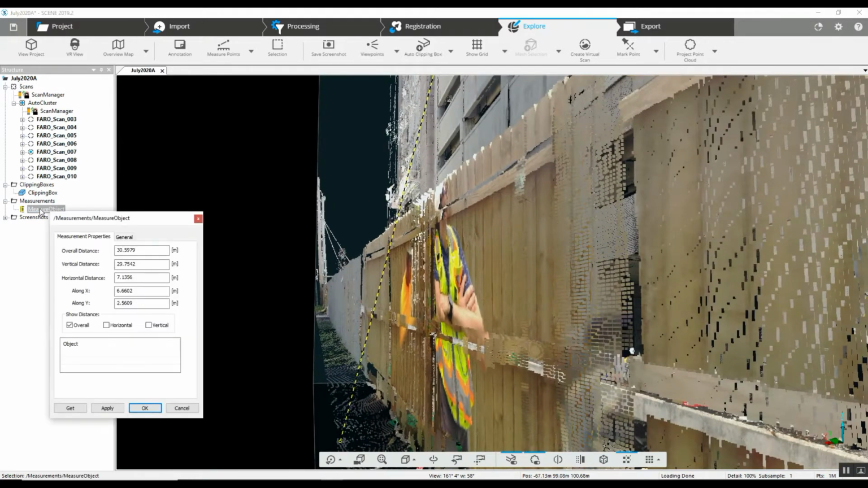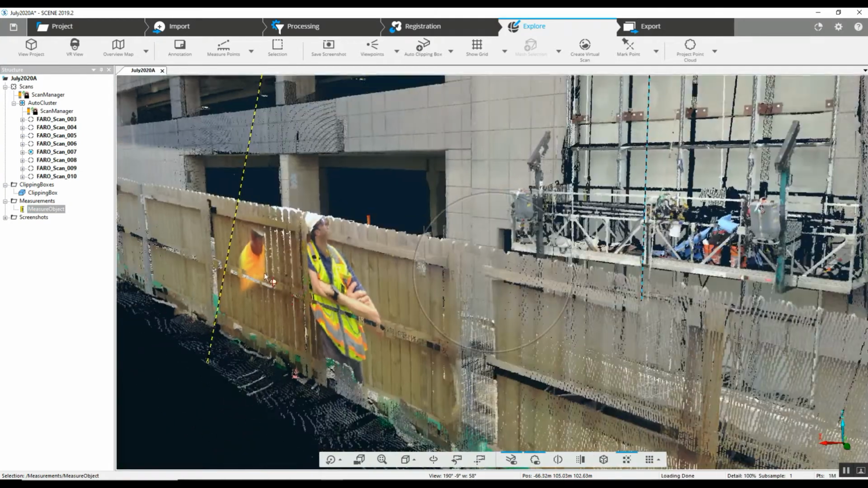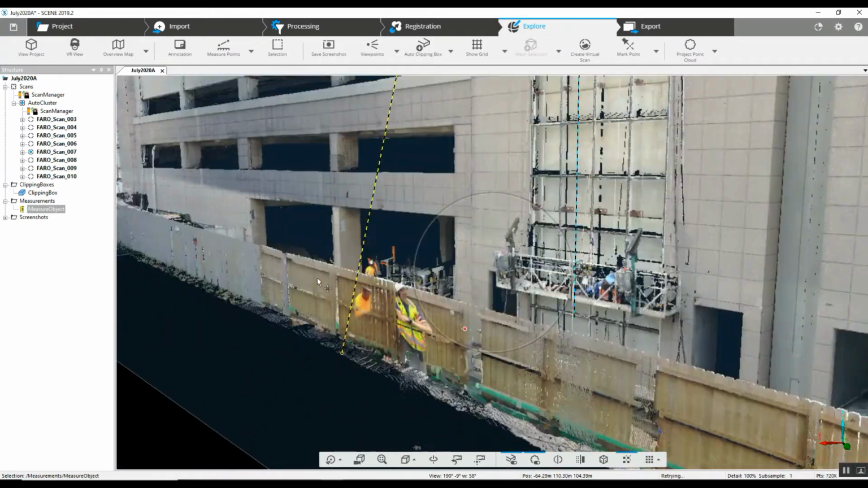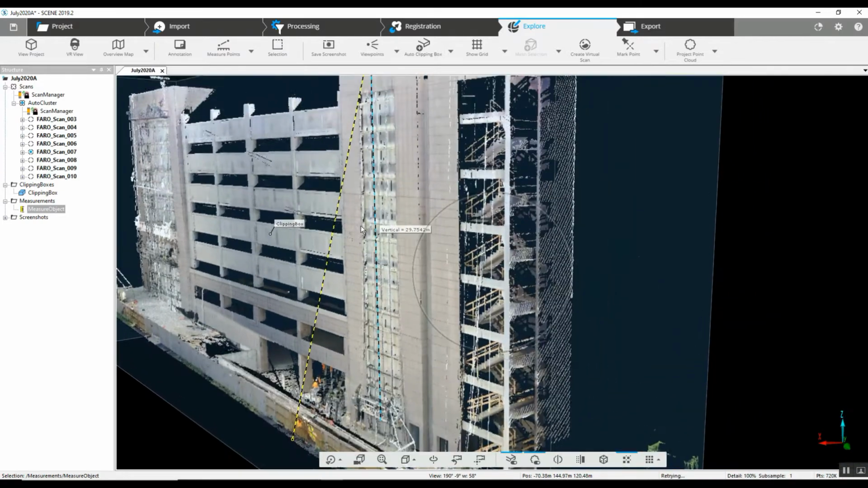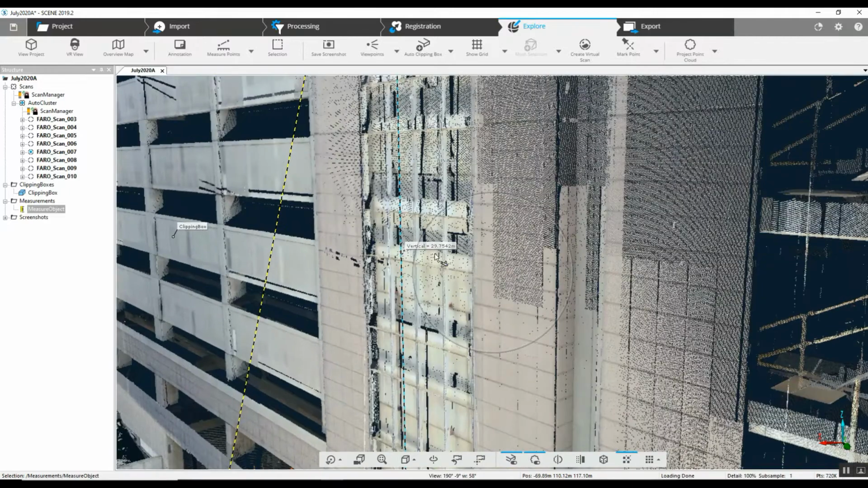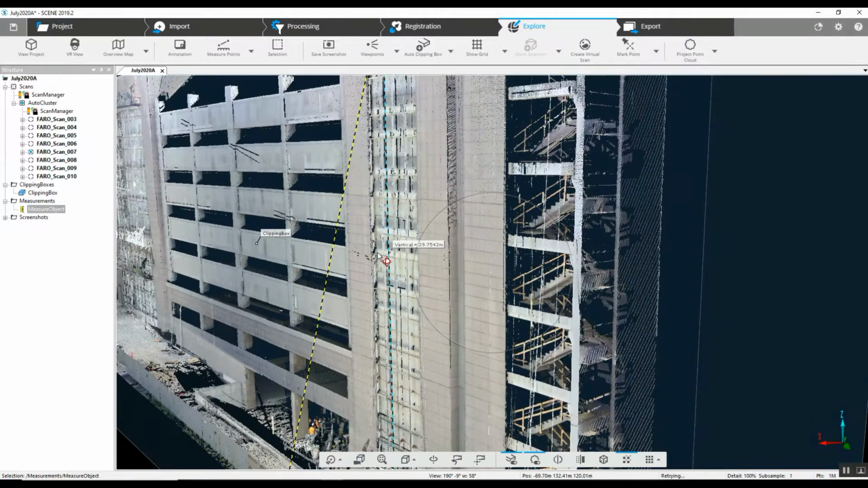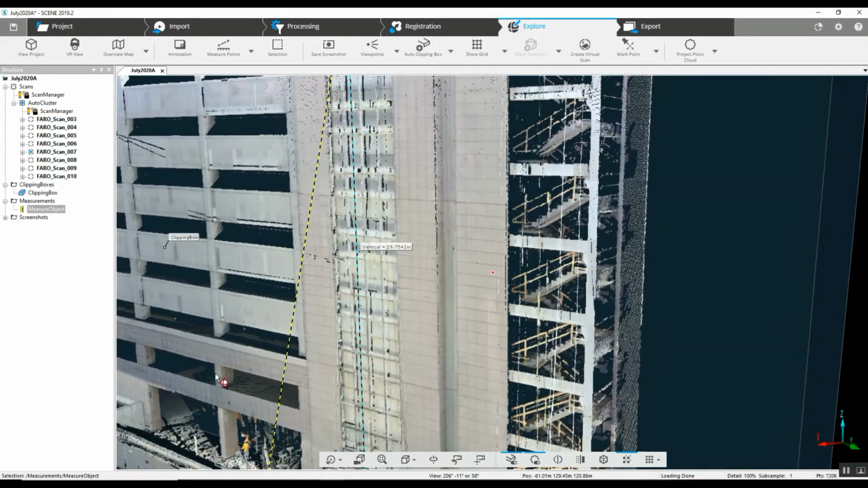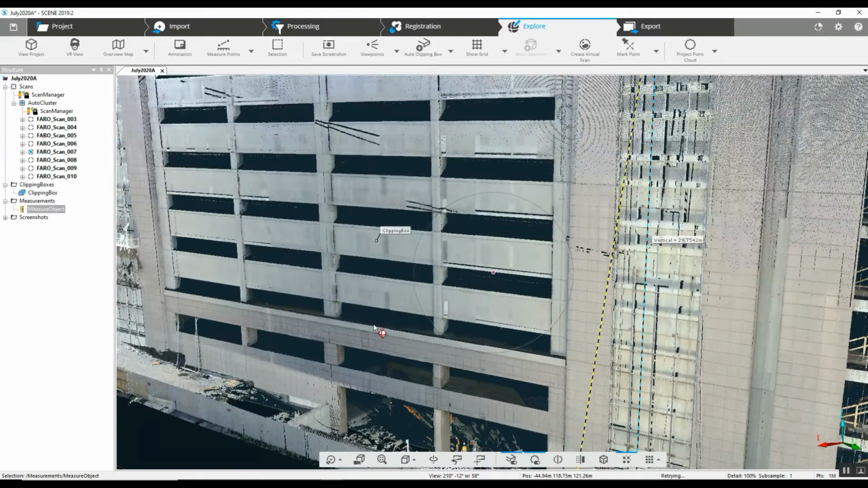Now, double click over here in the tree to see the measurement. We can get a horizontal, we can get a vertical. We want a pure vertical measurement on this. We don't need to know what our measurement is from that particular spot. But now with a pure vertical, we've got a good number. So that is almost 30 meters. Really nice detail on that.